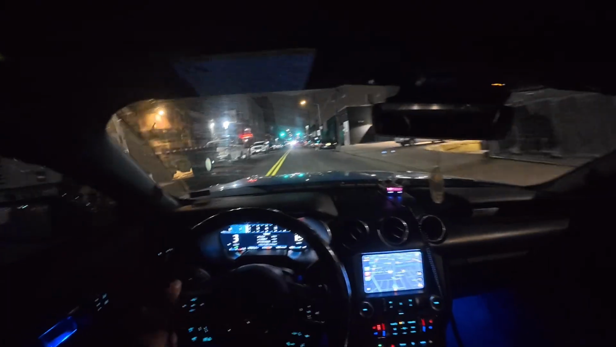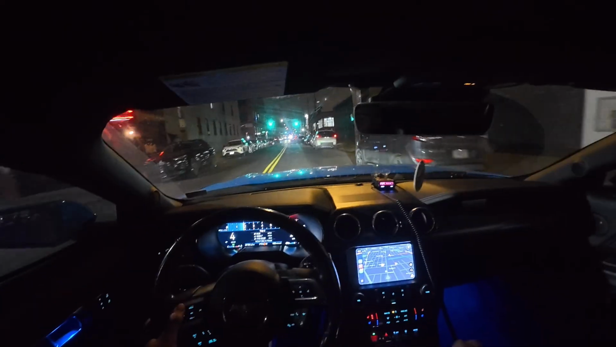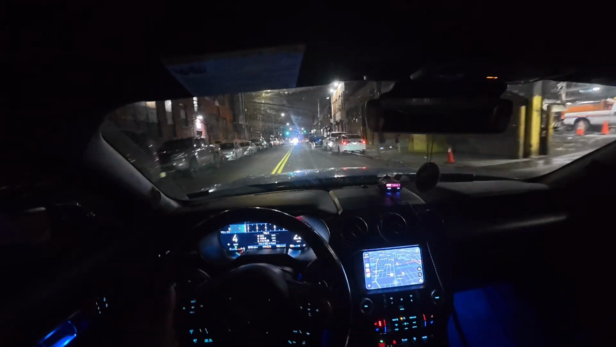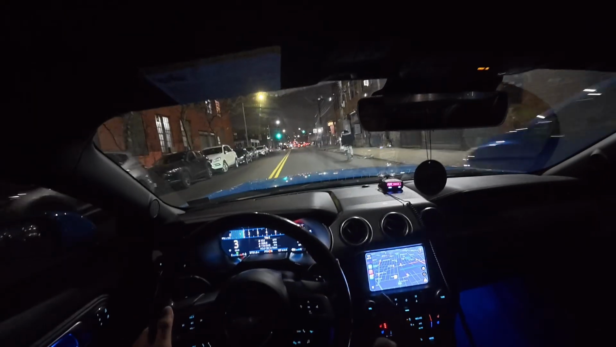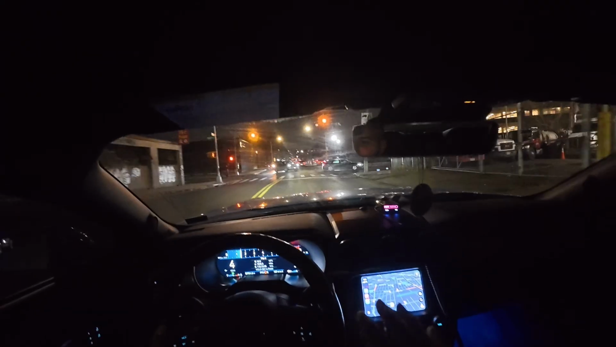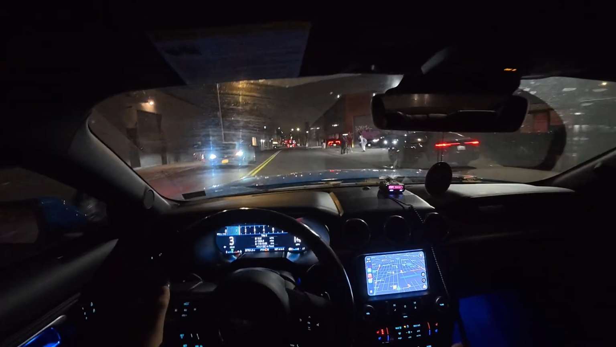Guys, I'm actually a little bit upset because I have a new mod for the car, but I can't install it because of the weather now. It's literally impeding me from making more content and doing things. I mean, that's not the only thing that's gonna be new to the car, but I do have some things that I am cooking up. How soon? Honestly, I don't know yet.